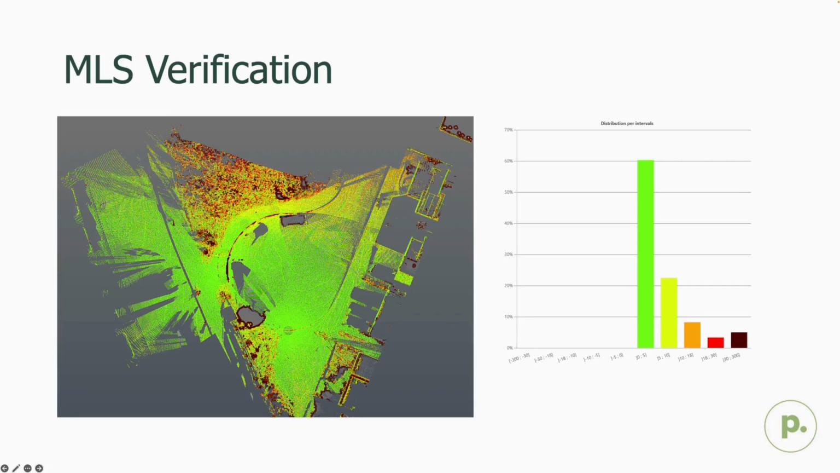The second method of verification was using a laser scanner, so the RTC, to perform random spot check scans or ground truthing scans. This served as a dual purpose check. We were able to determine the relative accuracy of the mobile data, and it provides a source of truth.